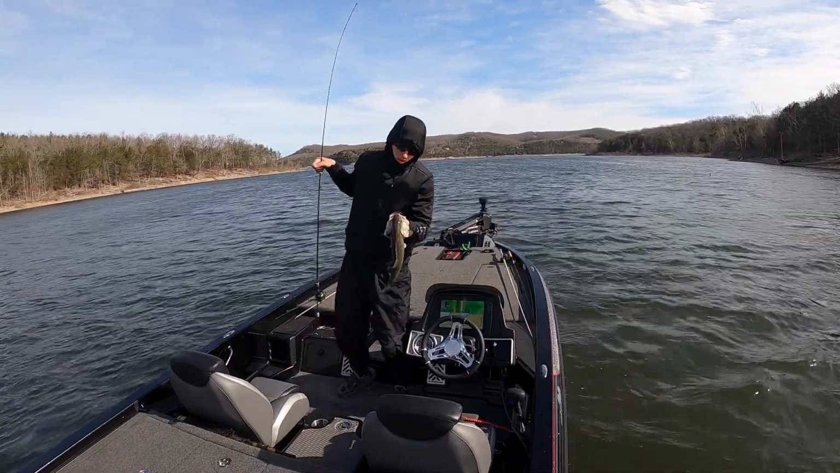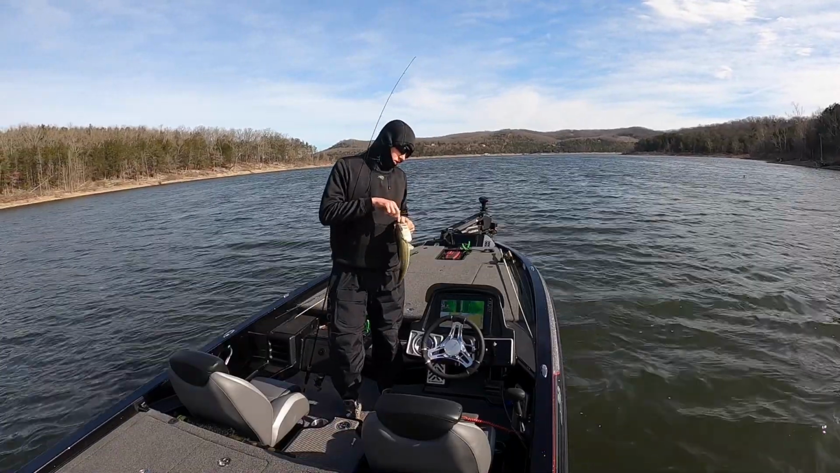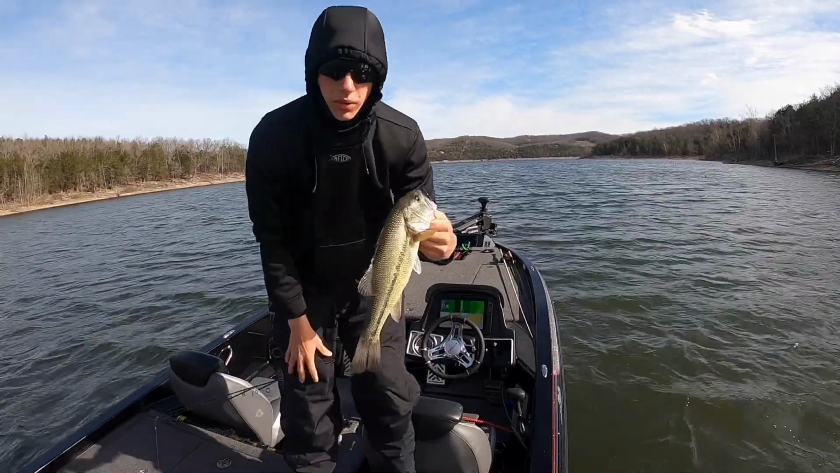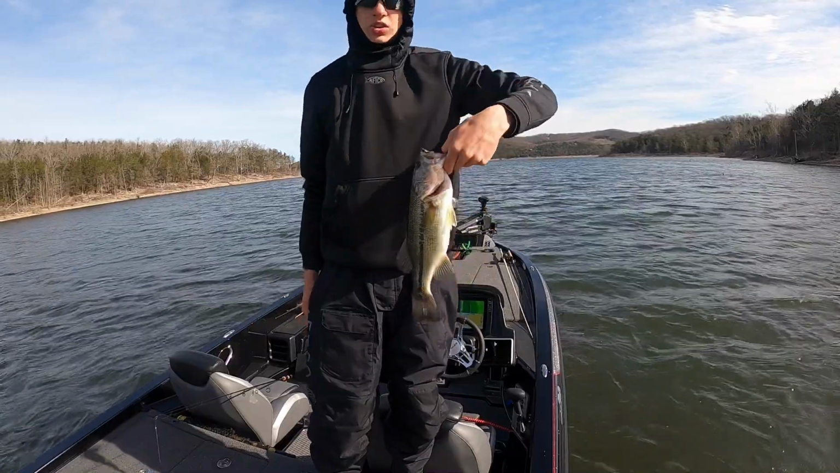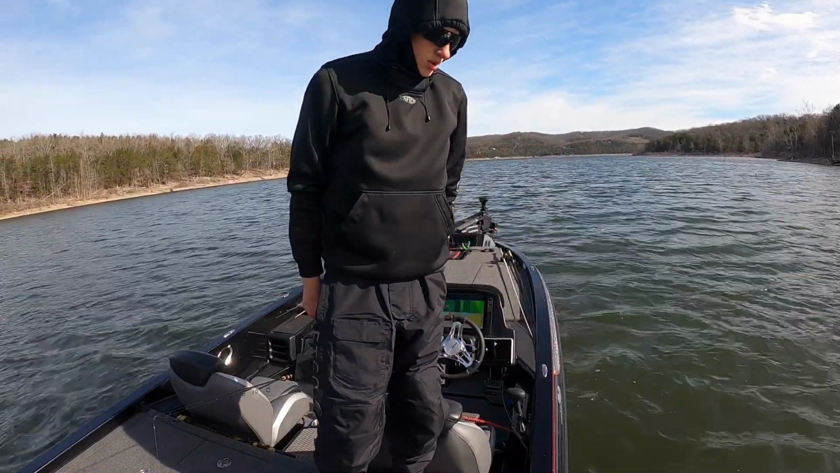Shad. Not a great one. He'll probably keep. Yeah, I'm gonna go measure him. If he keeps, I'll weigh him. Alright, 18.7. This guy's pretty long, but he's just skinny. He don't got much in him. Hopefully we'll get some more shad in him though.